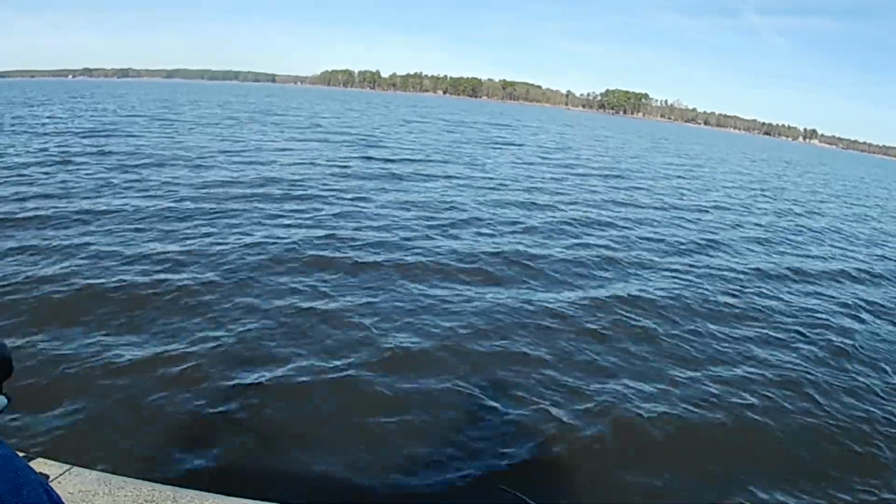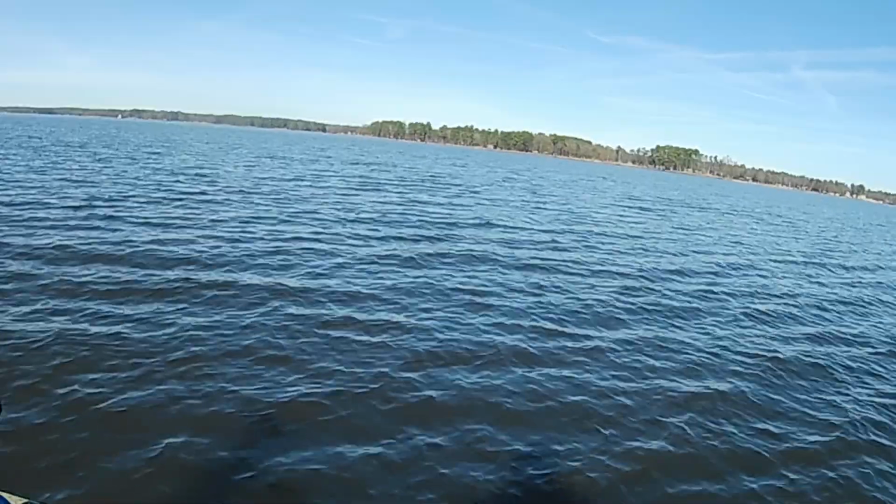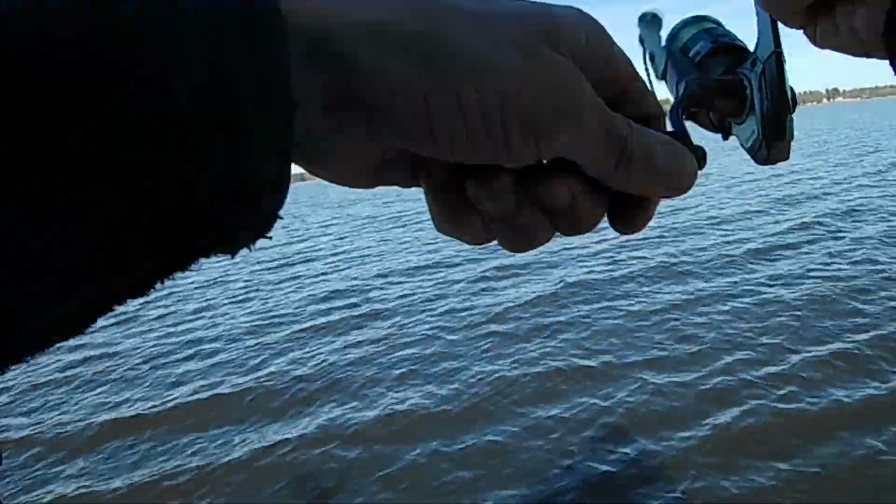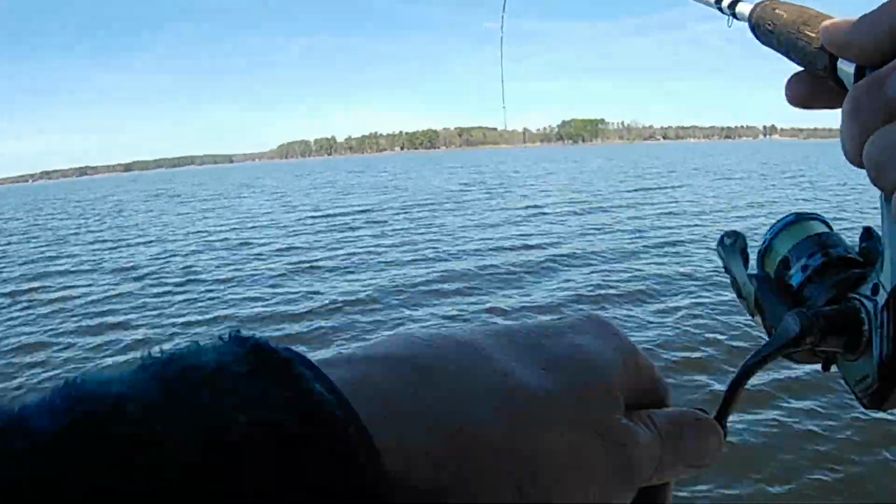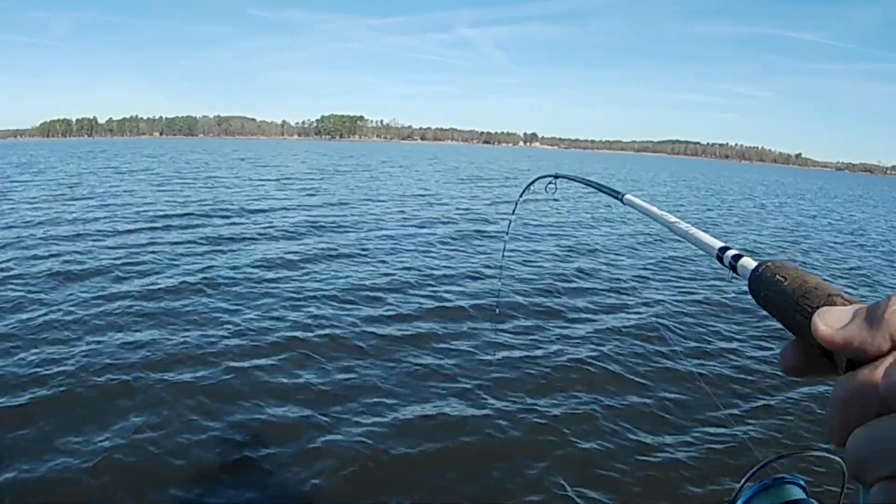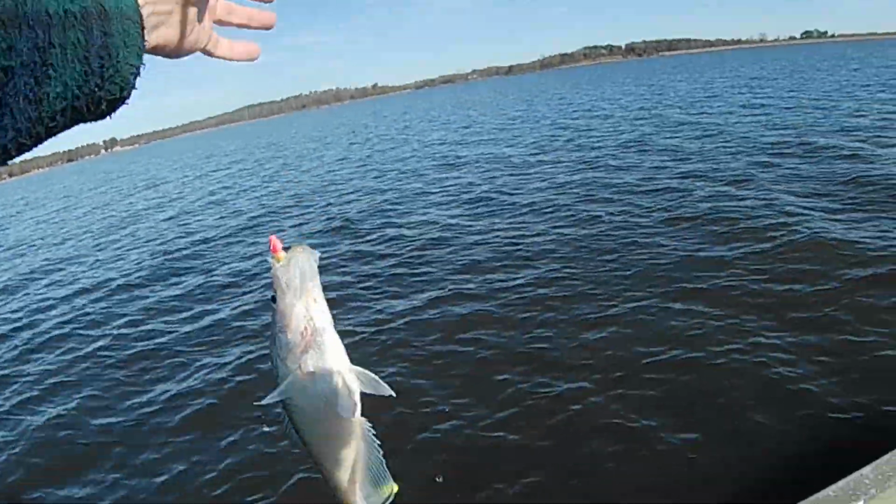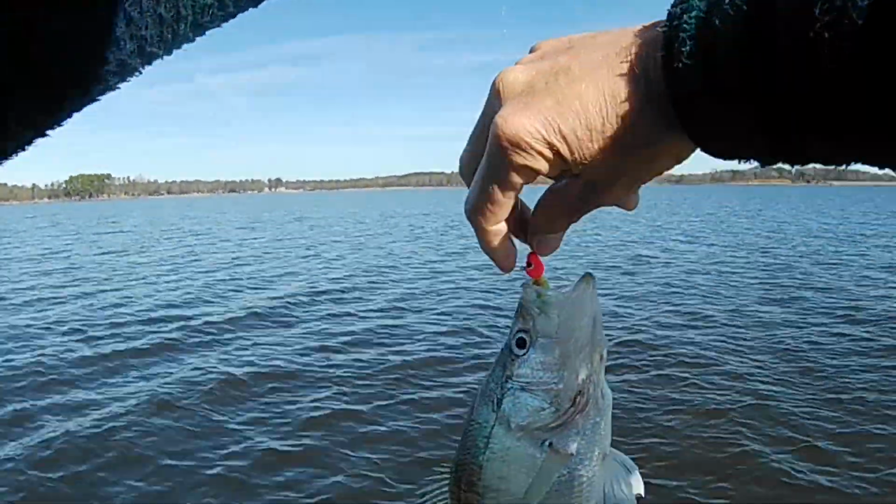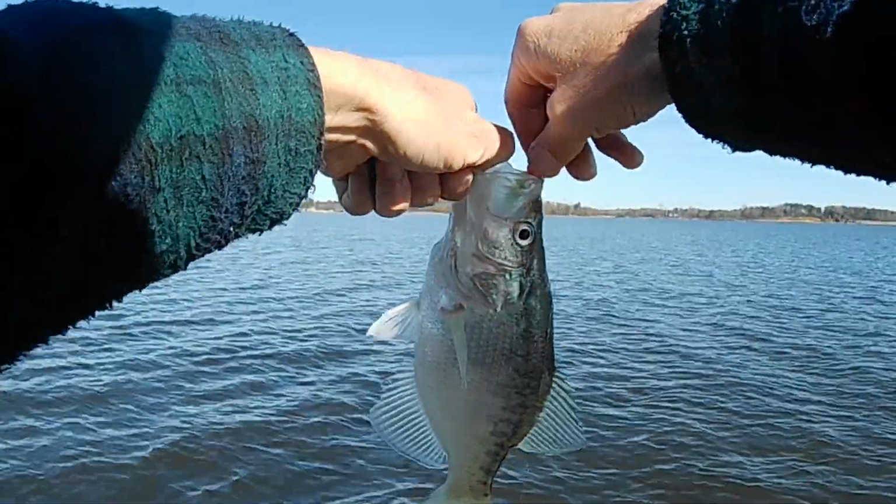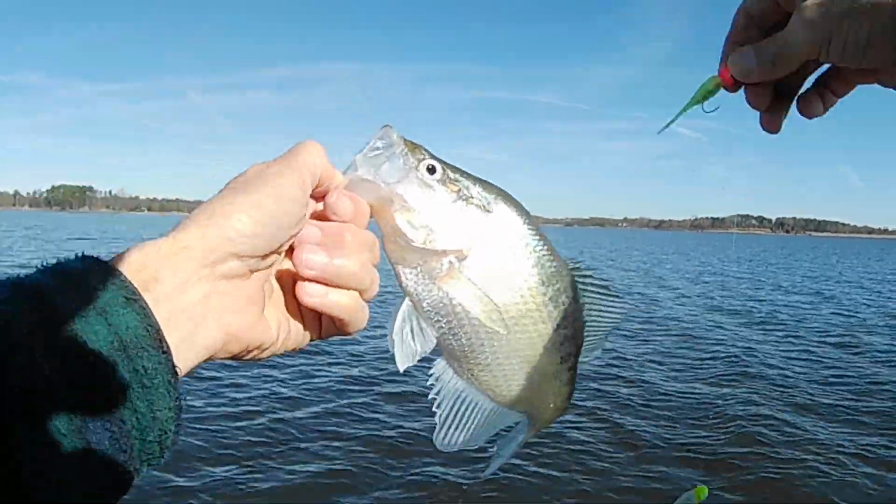All right, I kind of got back through that little area again, so I'm going to go ahead and pull back forward. Another one right there. I mean, this is a crappie killer right here, buddy. Hey, that's a better keeper. And you notice I'm catching them on both colors. I've caught them on the chartreuse and pink and the chartreuse and white.